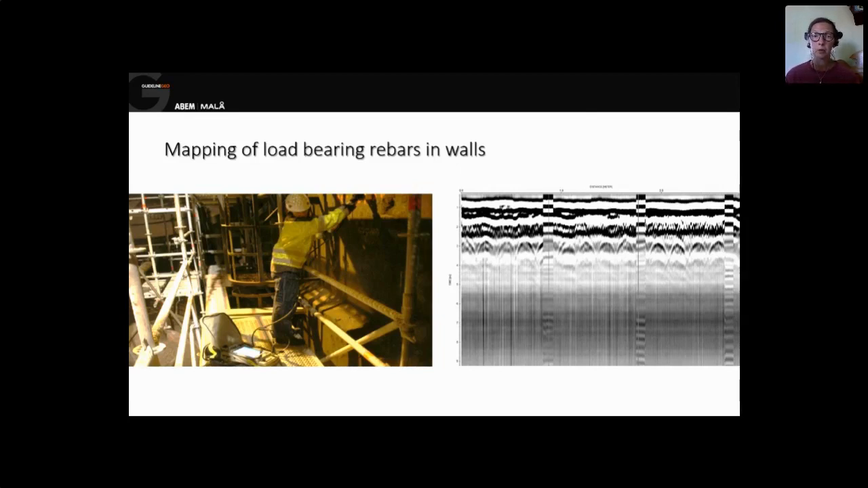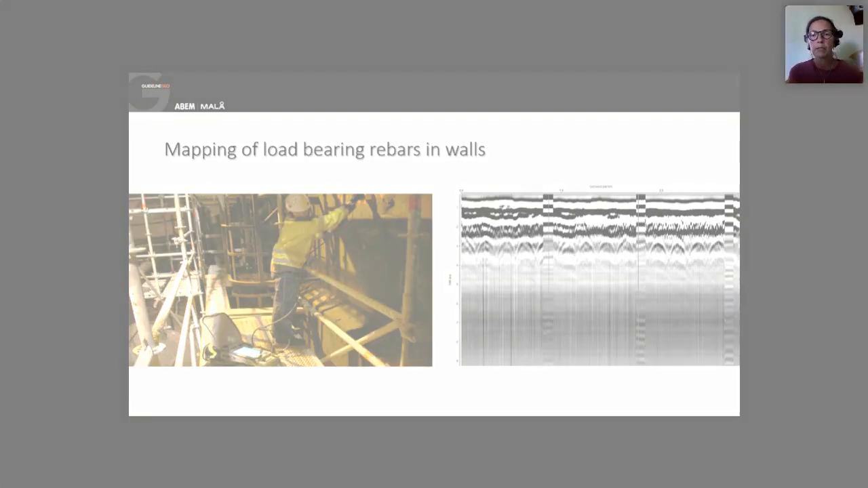That's the load-bearing rebars, and above you have a net of, let's see if we can paint something. Up here you have a number of small hyperbolas. So actually you have two nets or two types of rebars. You have the small rebars close to the wall, and then you have the big ones down here. And when marking these rebars, you actually know that, okay, I can drill in between here and do my concrete grouting.